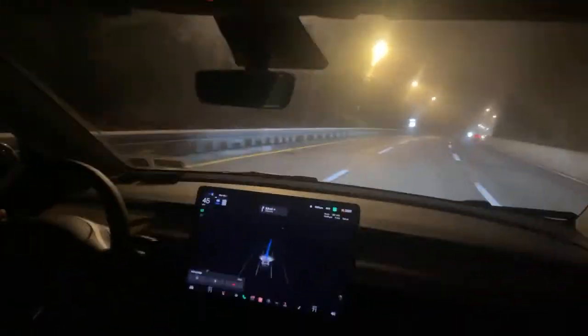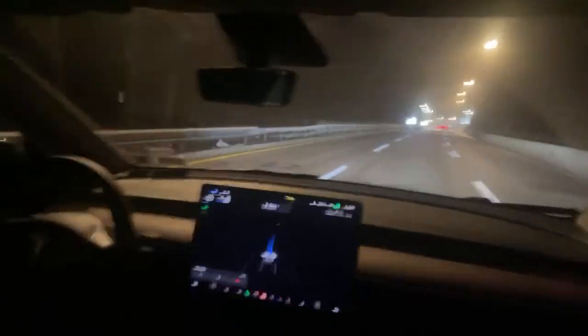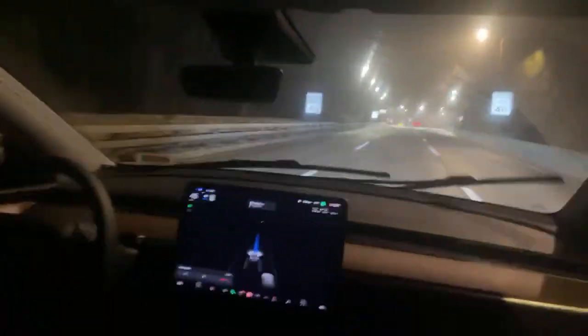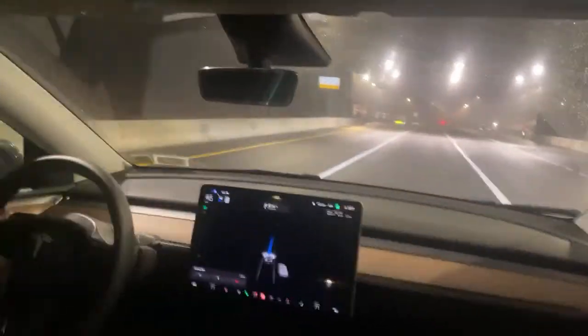All right, so it's starting to drizzle a little more. The windshield wipers aren't automatic. You notice that they go off at a different rate depending on how wet the windshield gets. And it is getting foggy. We're right by the Hudson River. It's just off to my left.